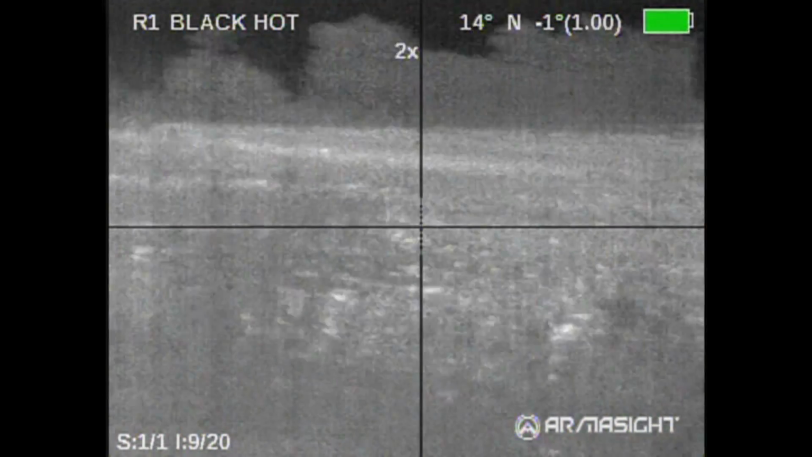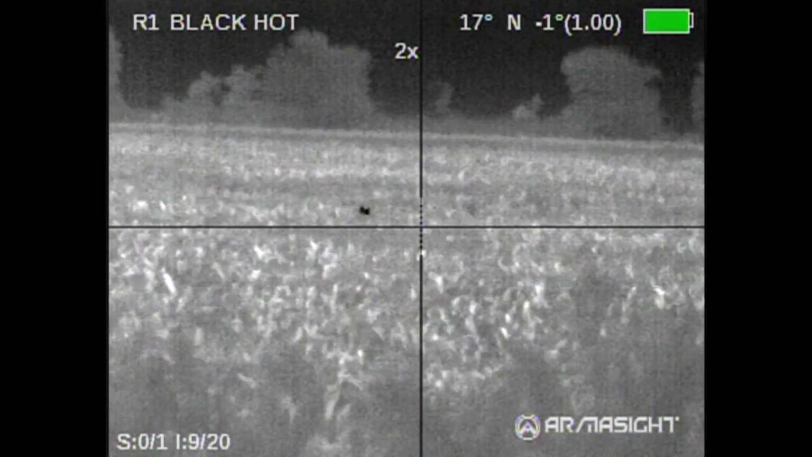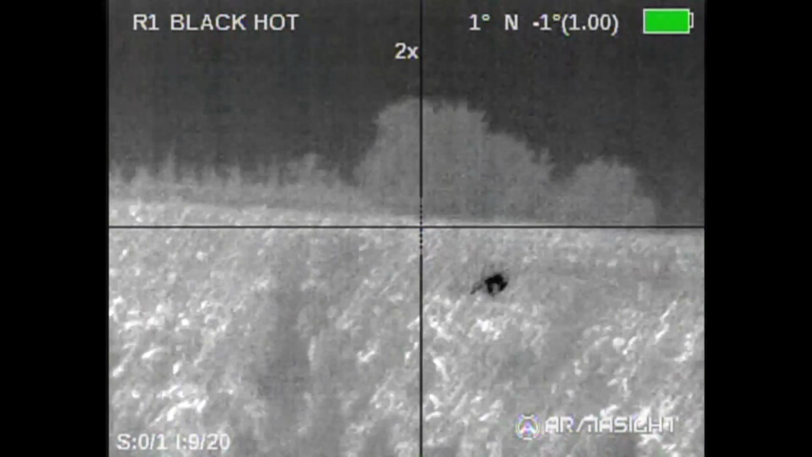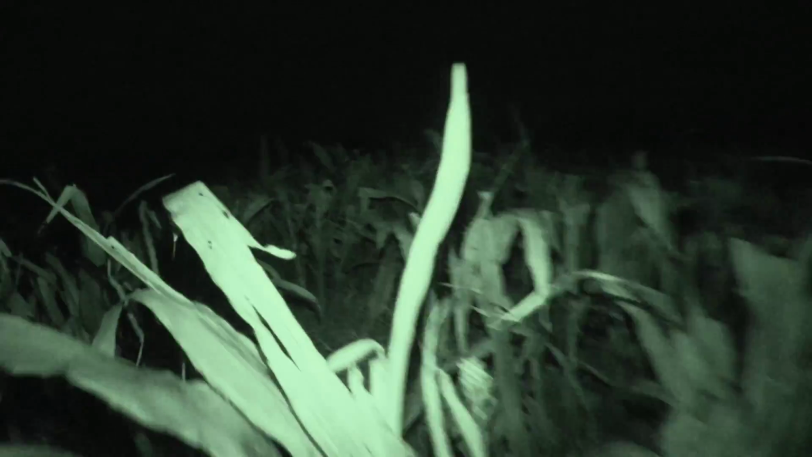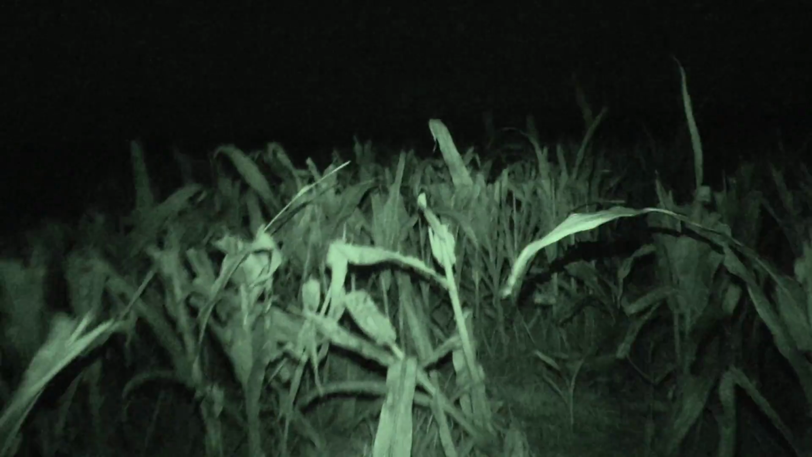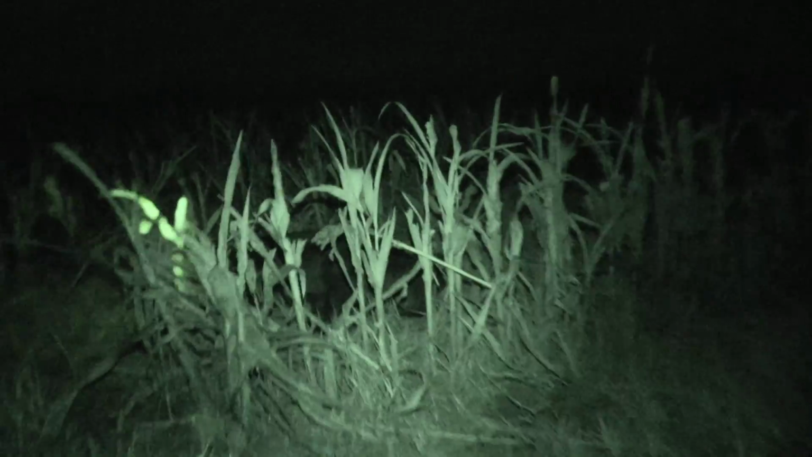Got him. Left my IR marker out there so that I could find them. Even with thermal and all these high crops, I mean, this is the problem. It took me about 30 minutes just to find the first hog here. We got several of them out here.